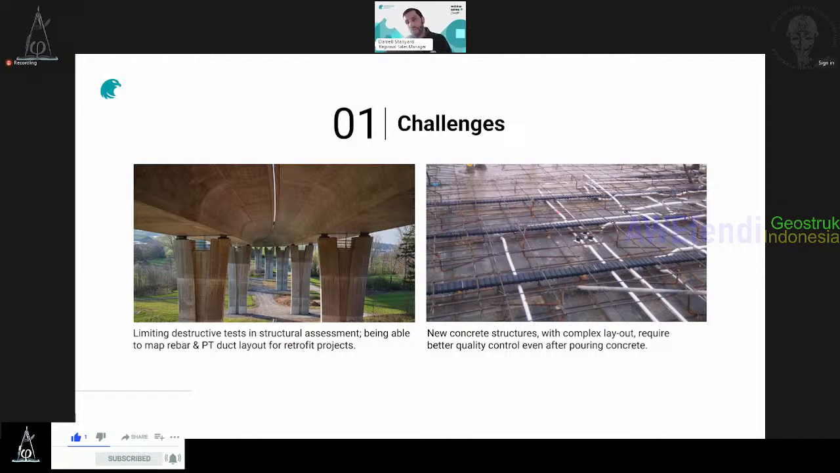And even for new constructions, in the field, even after pouring concrete, we still see, of course, a need for good quality management. They want to inspect, they want to be sure what's inside. Is it at the right place or not? And the complexity of layouts today makes it really mandatory.